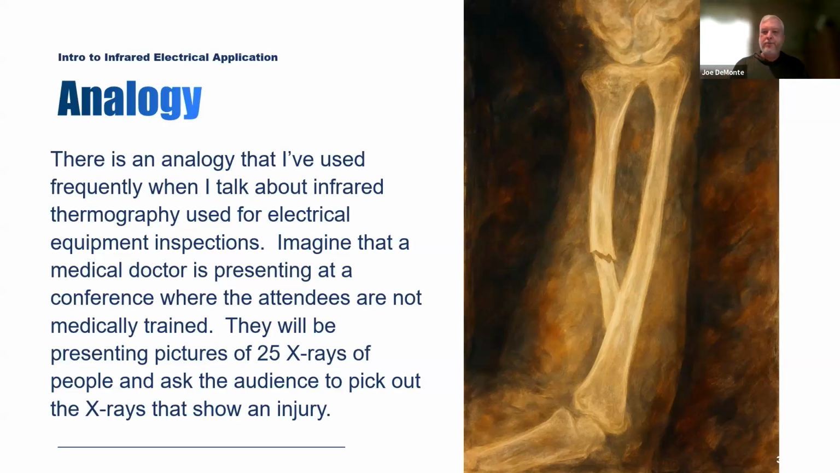Then the medical doctor says, well, that is why you need experience, you need to be qualified to actually look at x-rays. You have to be qualified as a radiologist to be able to understand what you're looking for and what you're looking at, because all 25 x-rays showed a health issue. Everybody can see the broken bone, but it's the other ones that you need the training, the experience, and the understanding to look at and determine whether or not it is an anomaly or operating as it should.